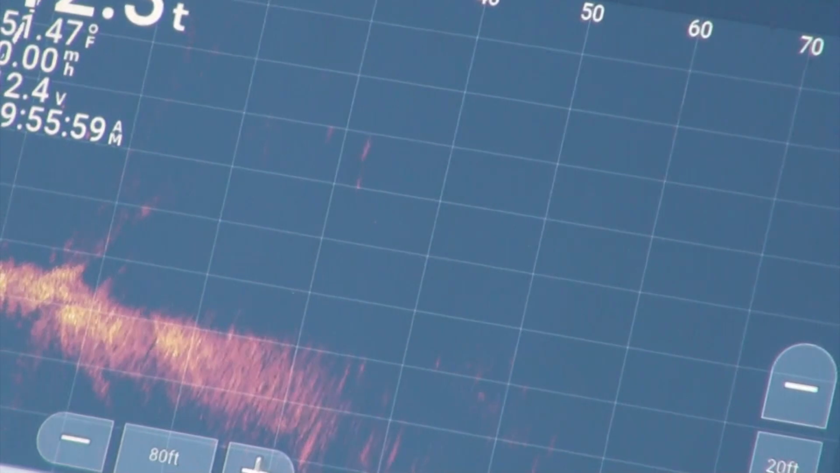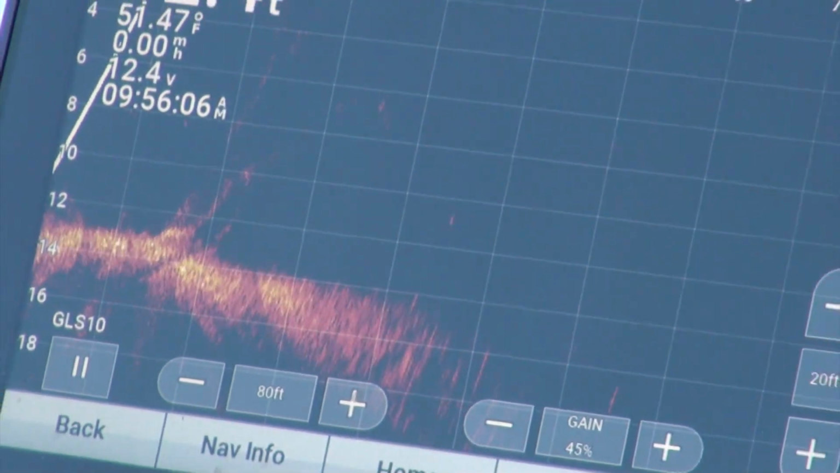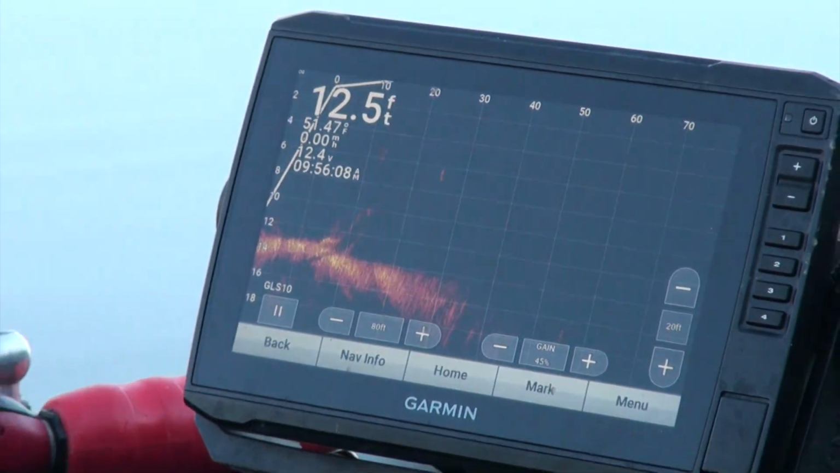I can watch on the screen, as you can see, more fish popping up here in that 20 to 40 feet out zone. I can keep it in that strike zone a little bit longer.